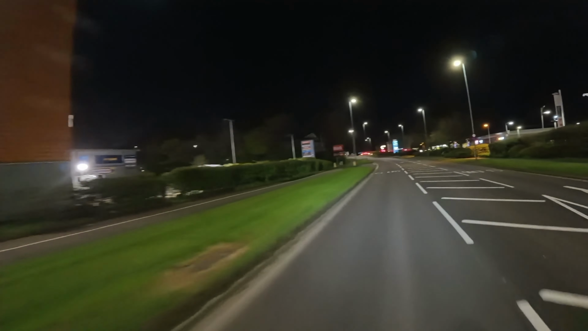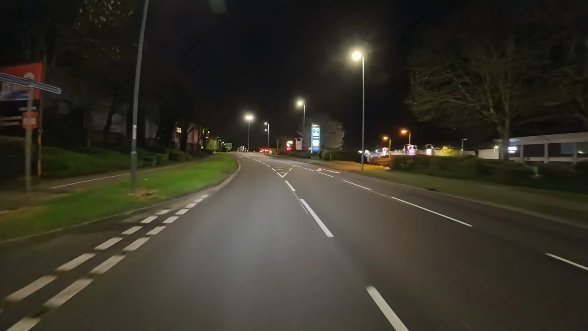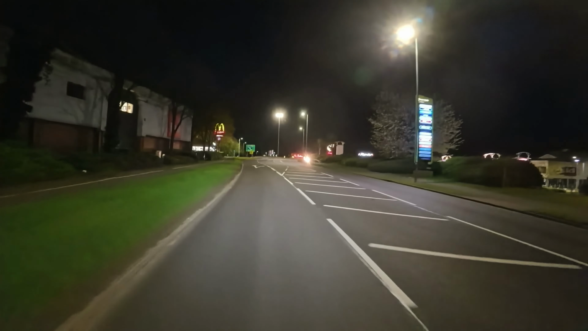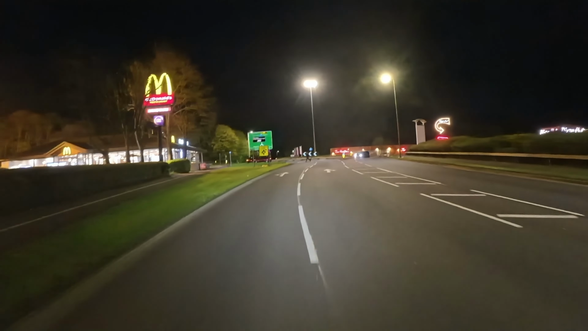So just take the bike to something if there's anything going on. Doesn't look like there is though. This is normally the car park where it all kicks off, but yeah, that looks fucking dead.